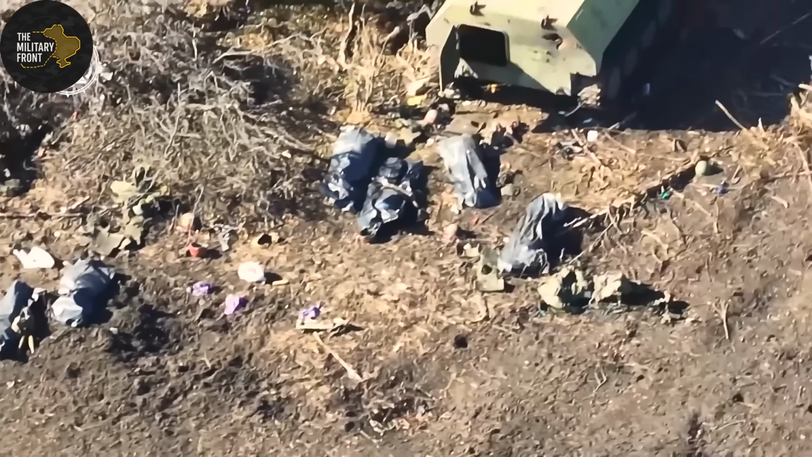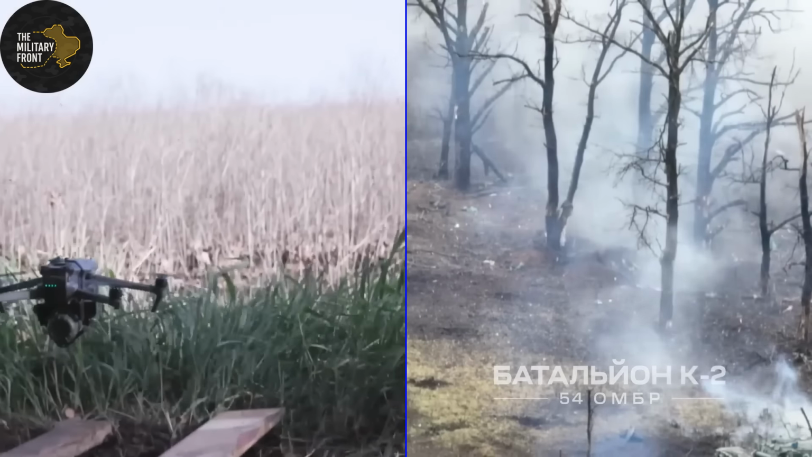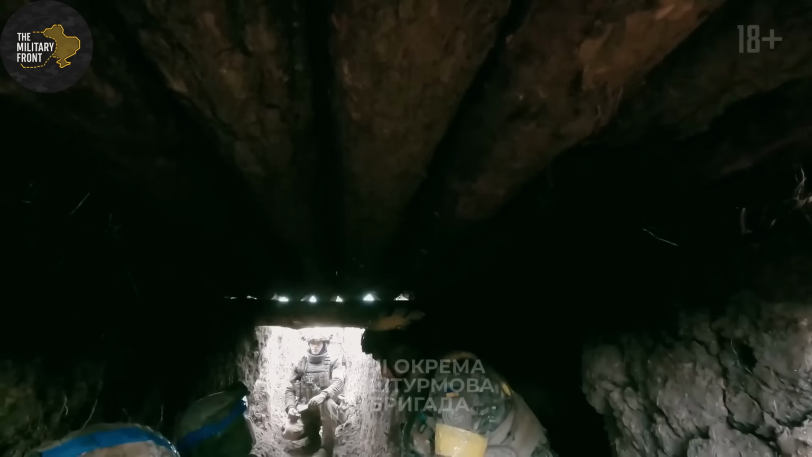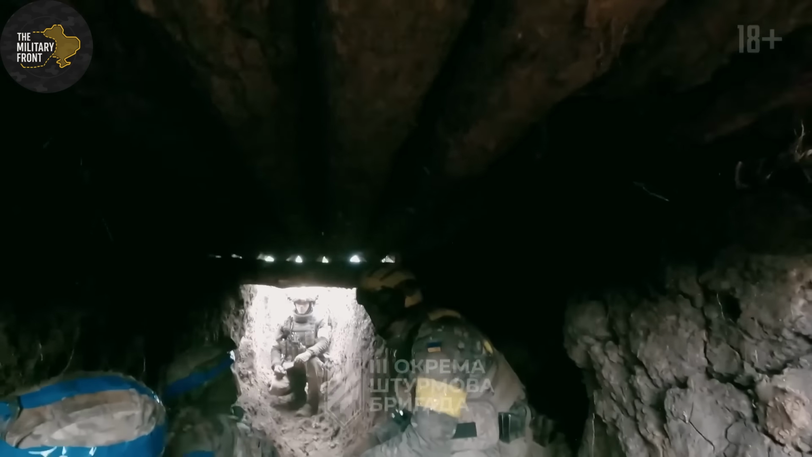0530 hours. Dawn breaks. Night operations conclude. The drones return to base or crash in no man's land if batteries run too low.